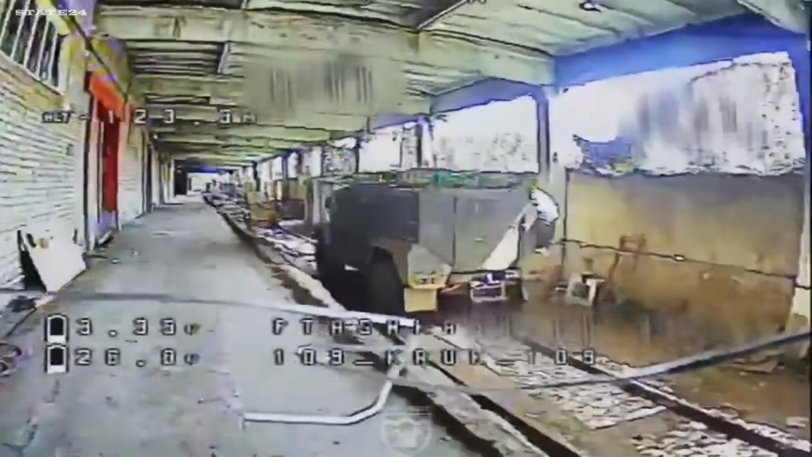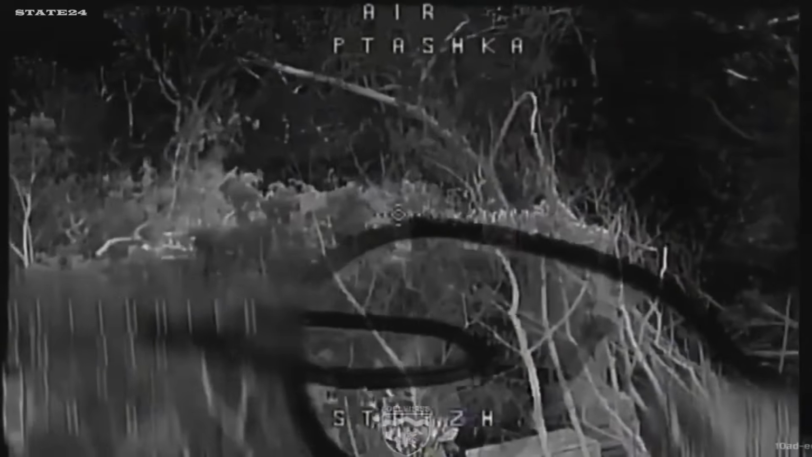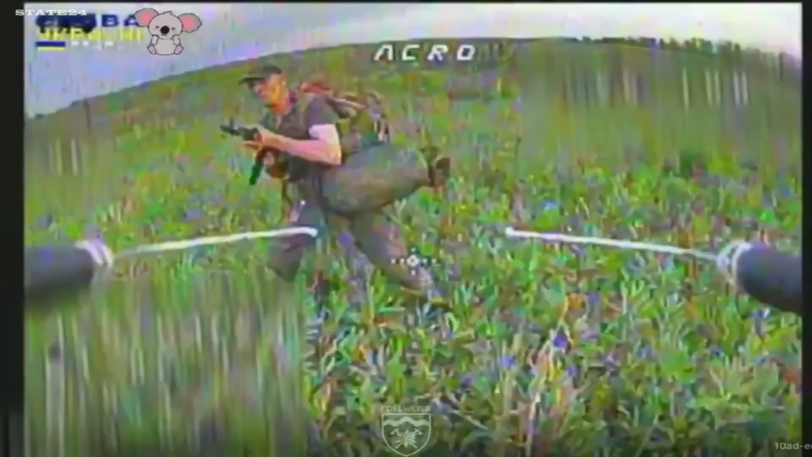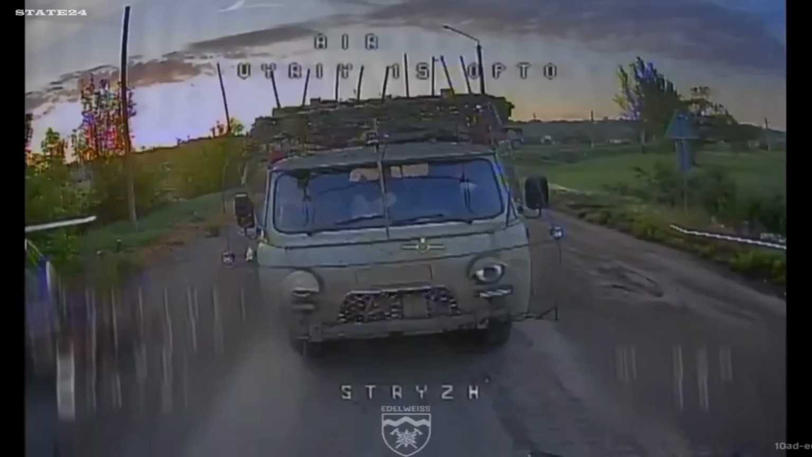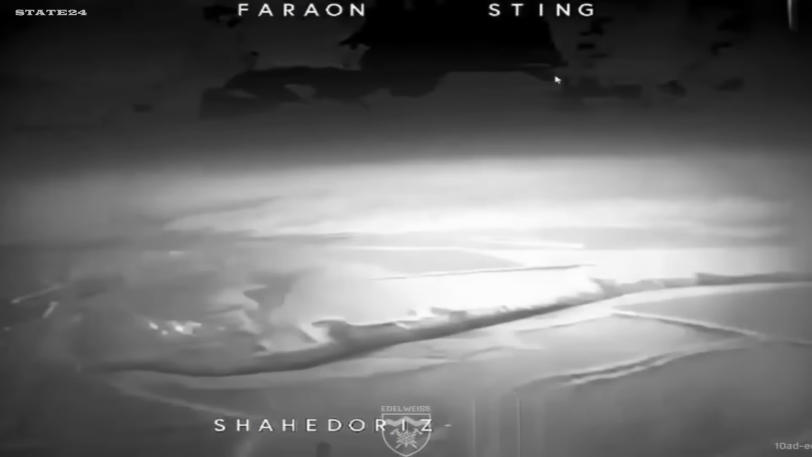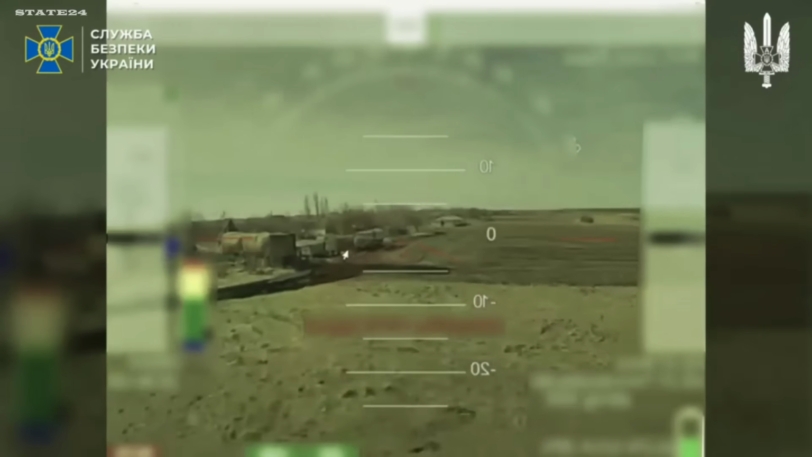That's everything for today. May 30th, 2026. Day 1557 of this war. Russian total losses have now crossed 1,362,030 personnel. May 2026 is on track to be one of the costliest months for Russian forces since the war began, with drone strikes alone accounting for over 9,000 personnel losses this month.